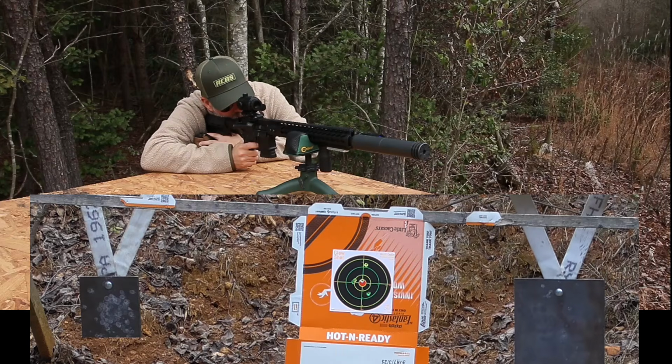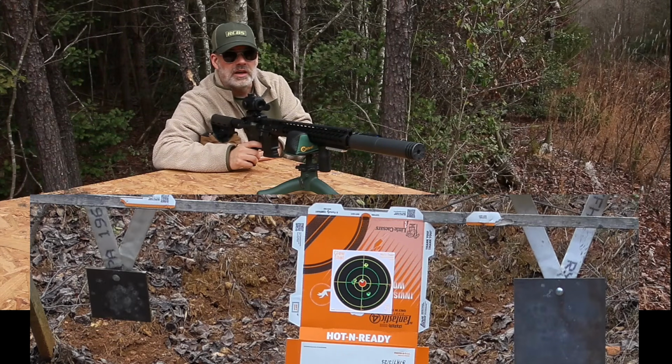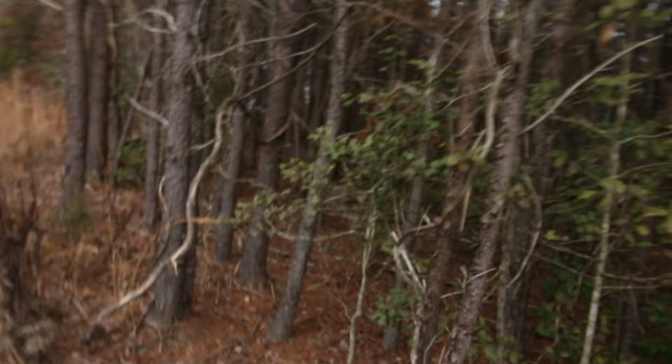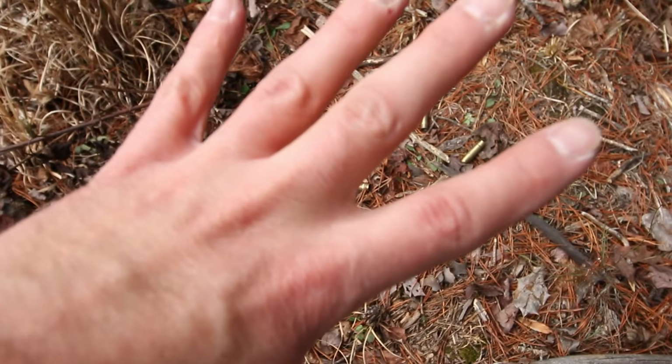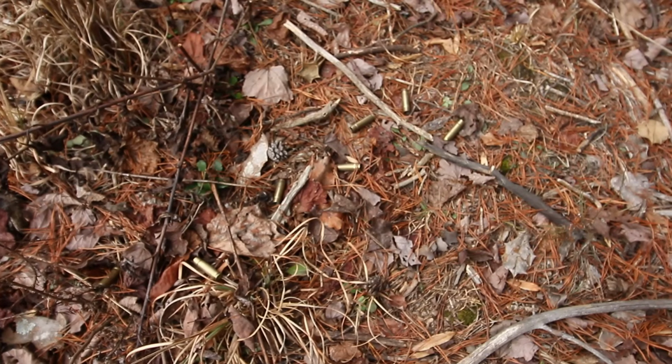It's like a cowbell. Man, gotta love that cowbell. I want to show you what a great setup on that rifle looks like here. Look at that brass. All that brass I just shot, boom, right here, basically covered by the palm of my hand. That is a well-gassed setup.